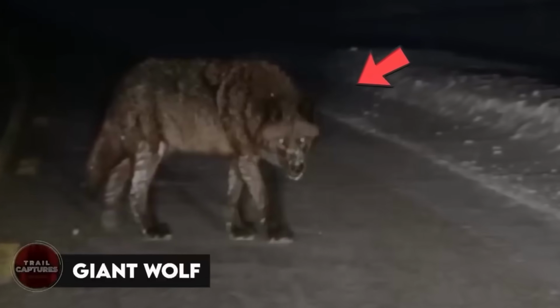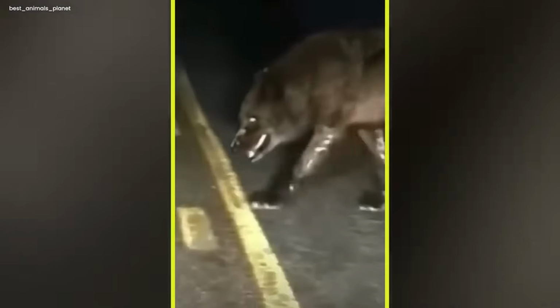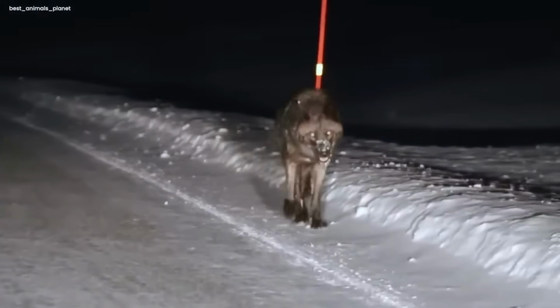Giant wolf! In the dark, something strange happened. A big video showed a giant wolf coming out of the shadows. Its eyes were shining mysteriously. The air felt weird and scary as the wolf moved, like a mysterious dance in the dark. The wolf walked in a tricky way, making it even more mysterious.